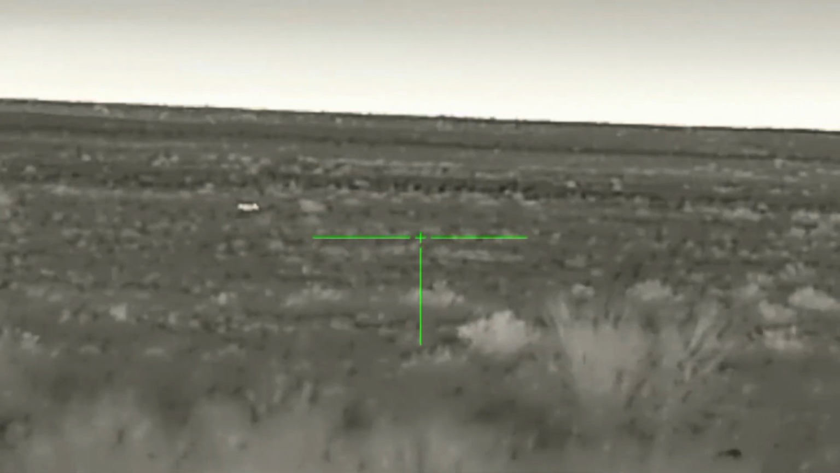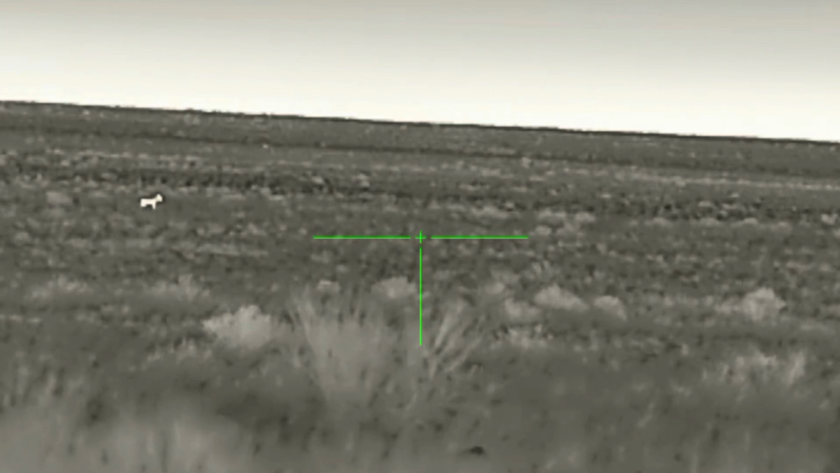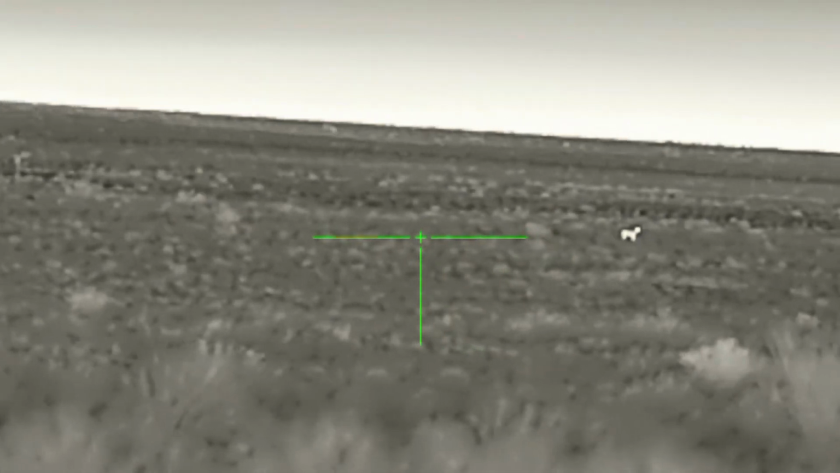After looking at the video in slow motion, the shot actually looked really good. I think the only thing that could have happened is maybe there was a piece of sagebrush between me and the coyote. Sometimes that happens, and boy, that was a lucky coyote.